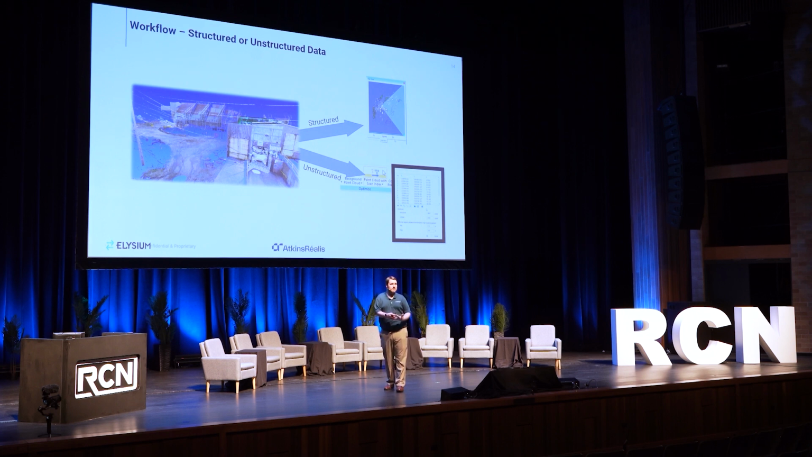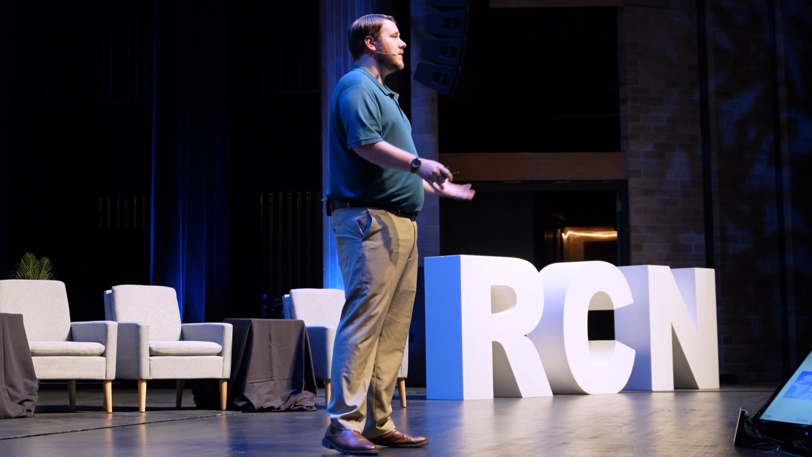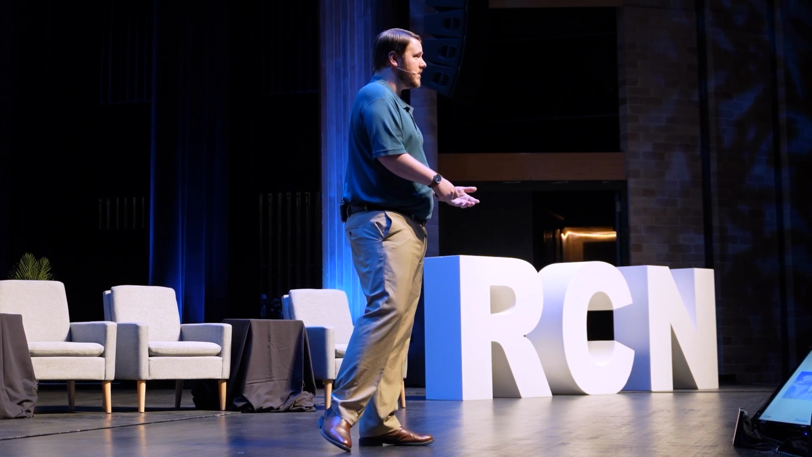So how do you bring those together? In Atkins' case, because they're implementing InfoPoints, they're able to bring all ranges of data together. Using InfoPoints, we can register the data together, either by adding structure to the point cloud and using automated functions, or we can use manual functions to connect them together using registration points and survey control on an as-required basis.